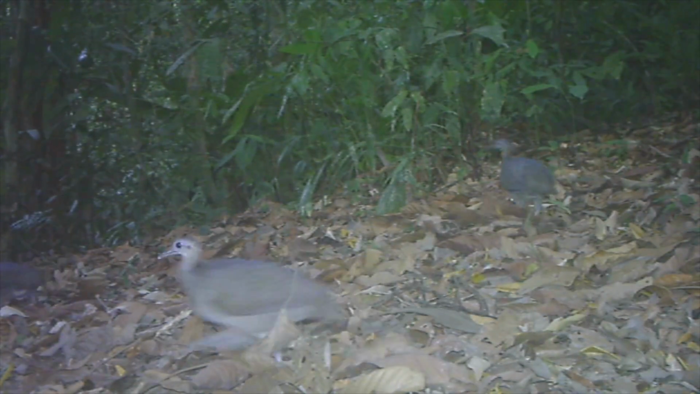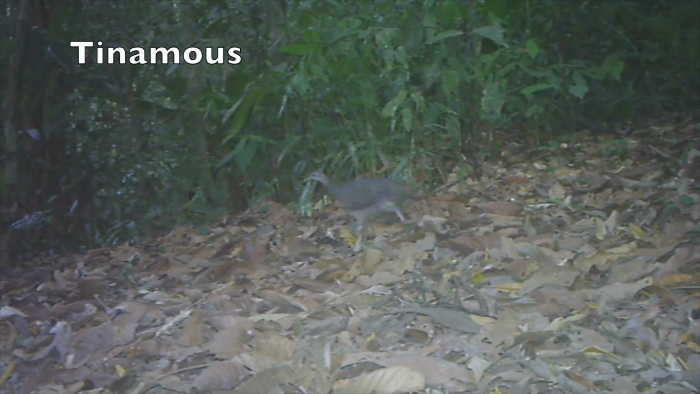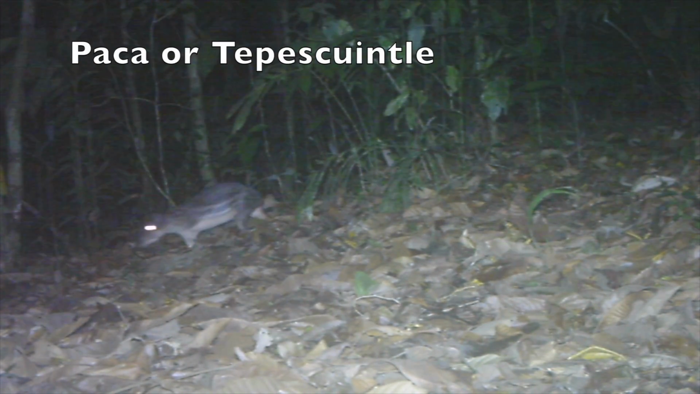This is a family of tinamous. Listen to them. That's the lowland paca, or tepesquintly. It's one of the main rodents used for food.